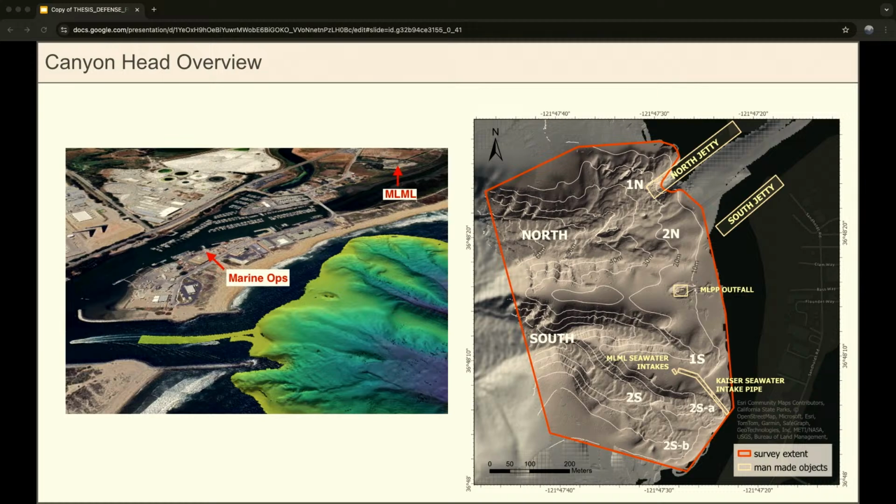So this region is my main study site here. And it's kind of like the gateway to the rest of the canyon because it's the part that's interacting with this dynamic coastal environment. And as a result, a lot of interesting geomorphology is happening here. So it consists of these 4 tributaries that I named 1N, 2N, and then 1S and 2S in the south here. And 2S kind of splits up into these 2 sub-tributaries, 2SA and 2SB.